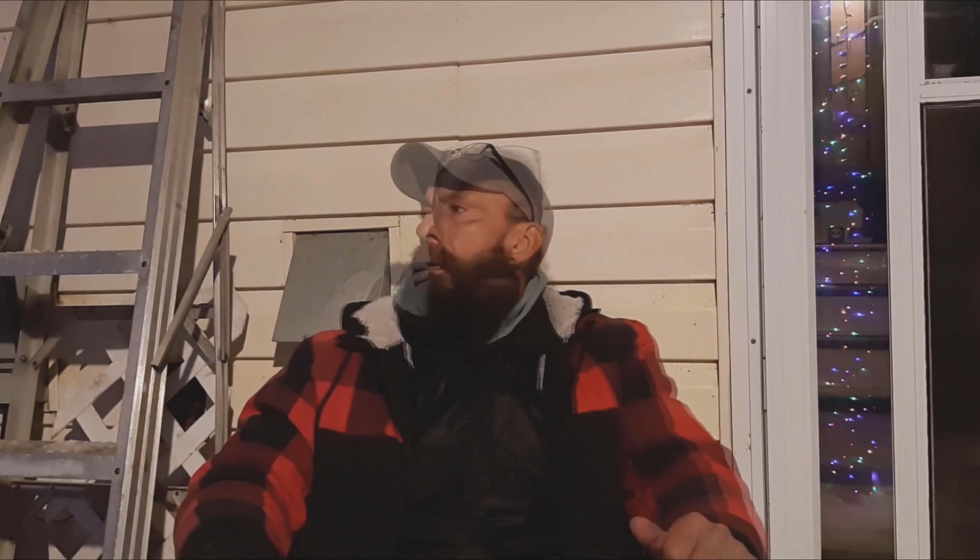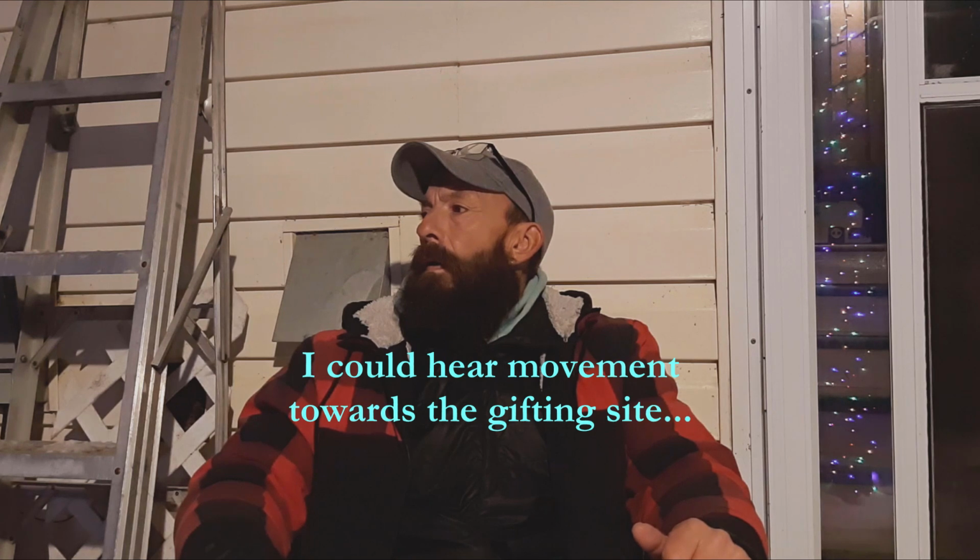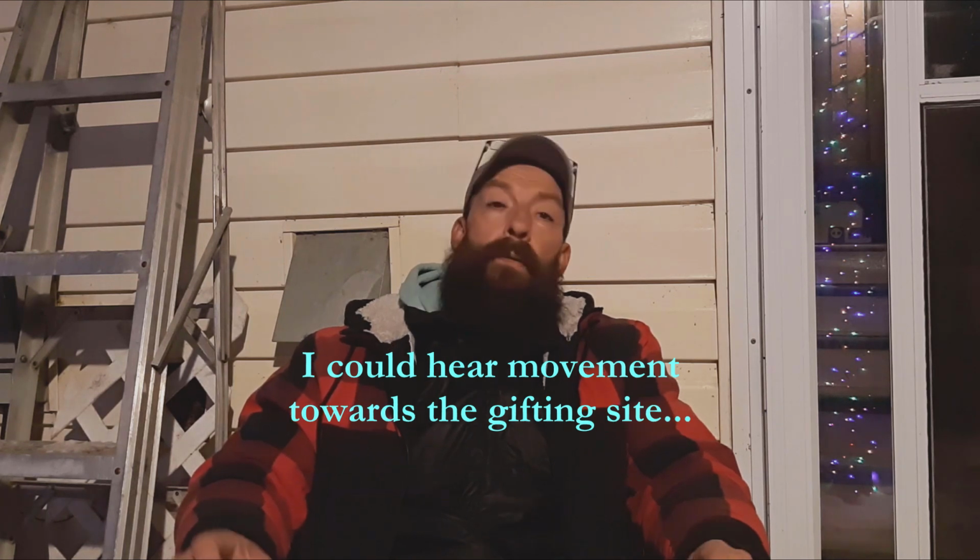So what we will do, I will go get the thermal, and we'll go do a little walk to the gifting bowl. Yeah, he's going to my mother's across the property. Anyway, some of the stuff is difficult to document because I've put 2 trail cameras out there near the gifting bowl, and they didn't even come. They didn't come to get their treats at all. They had just avoided the area completely.